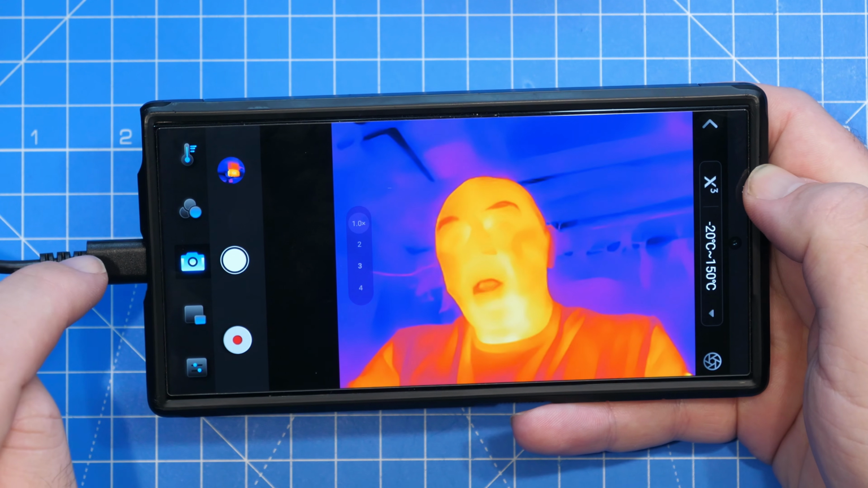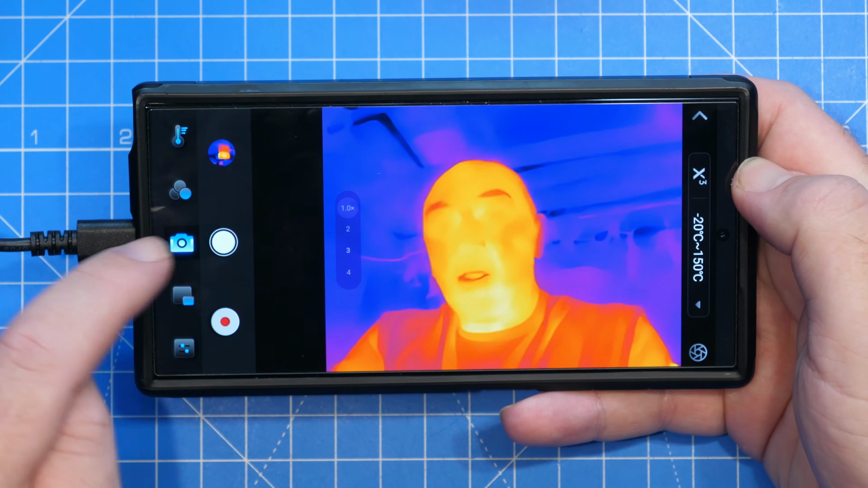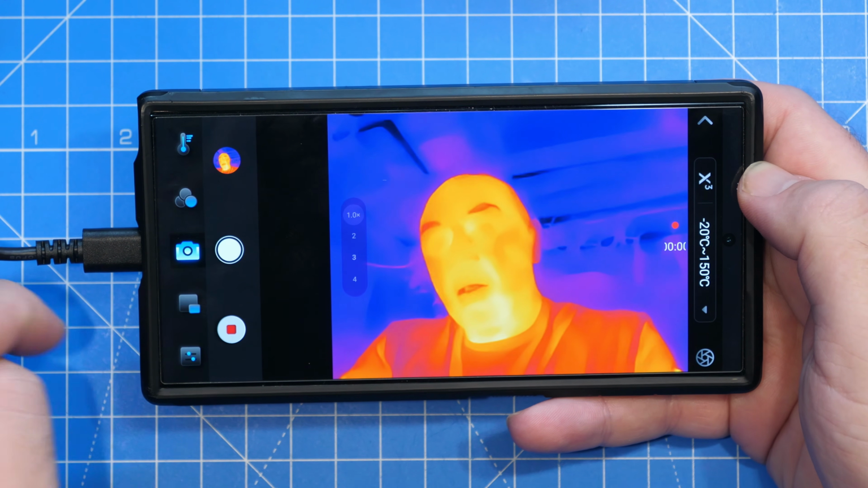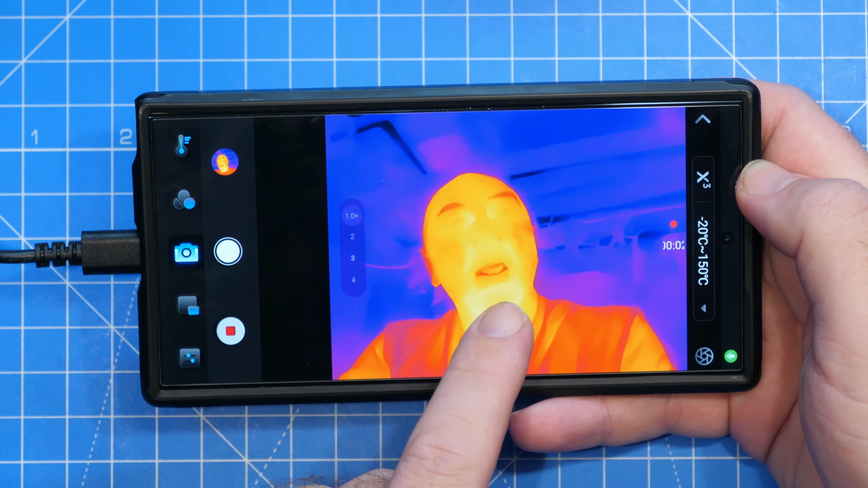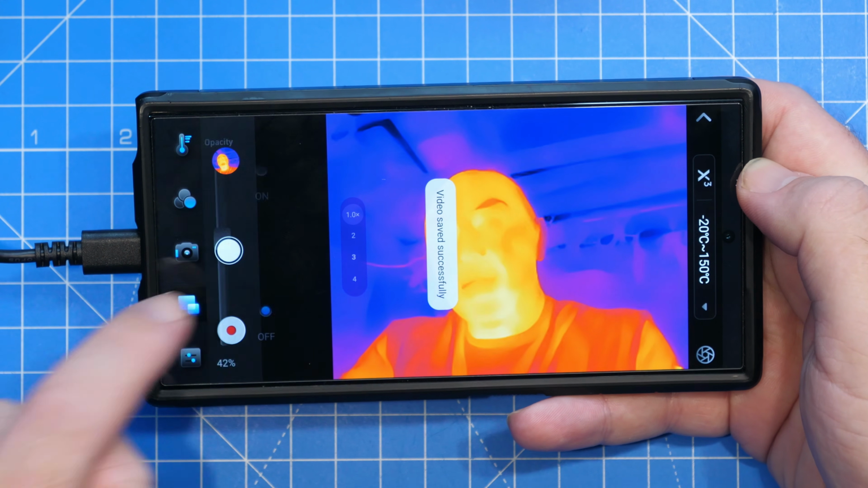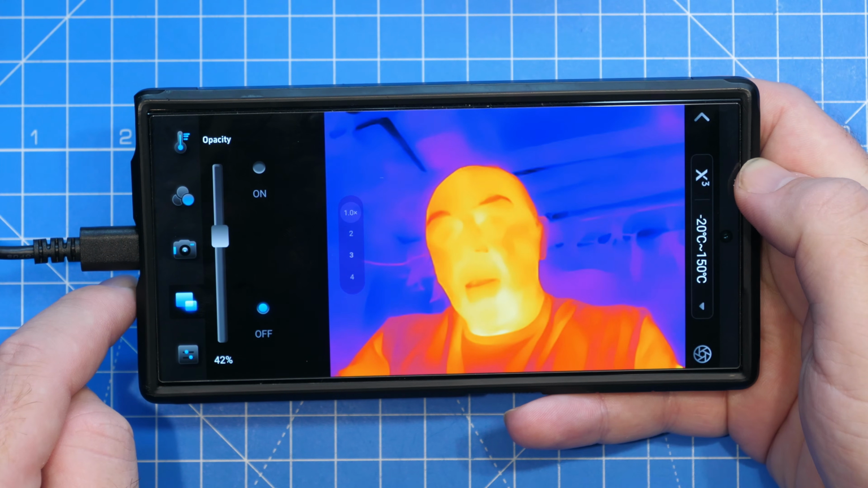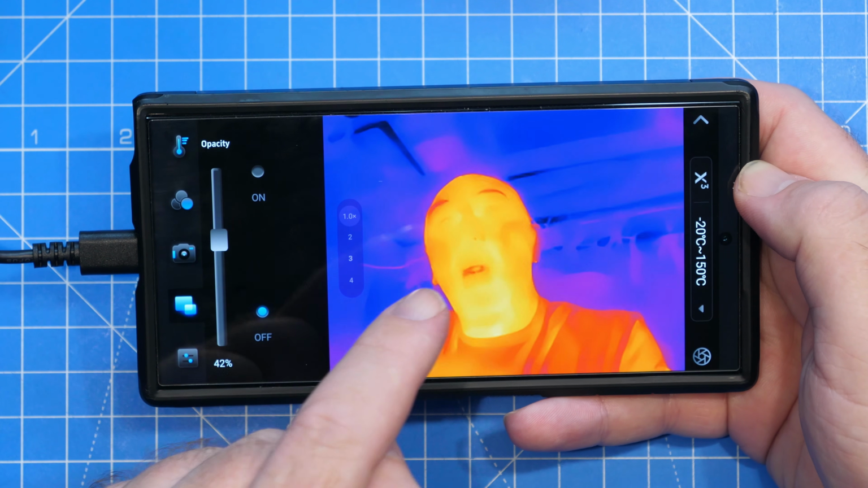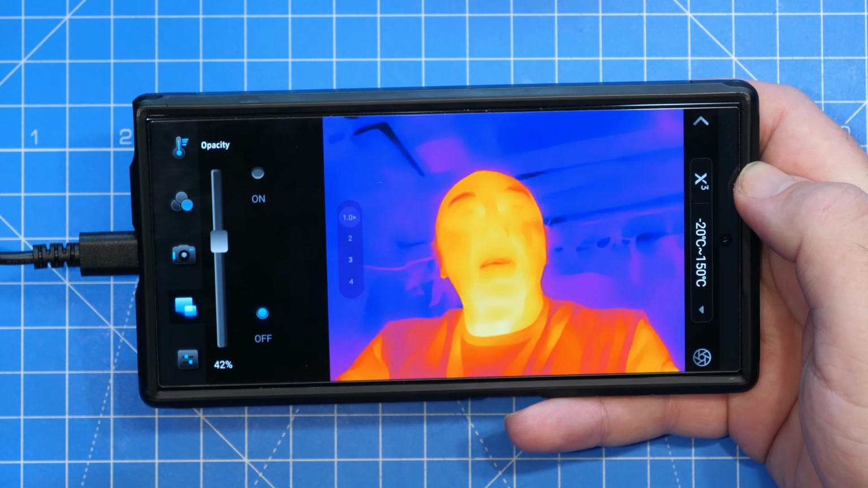Down below this, we've got our capture options, so whether we want to record or capture a still. So I can capture a still to the phone like that, or I can hit record and that's going to start recording into the app on what we're seeing there as well. We've then got our picture-in-picture option, so this allows you to use it with your onboard smart device's camera.